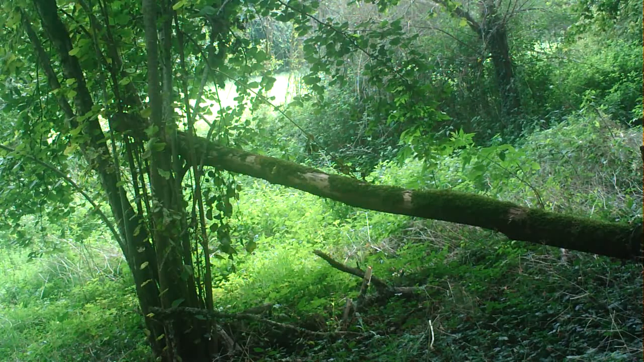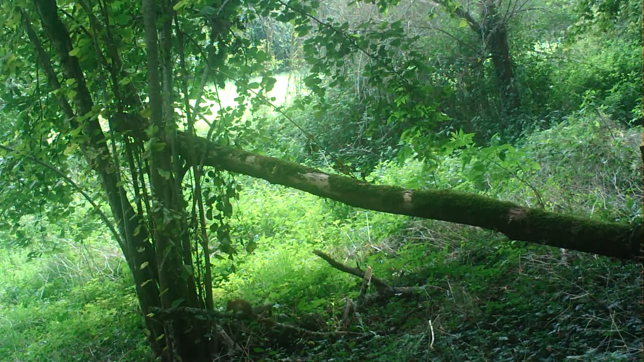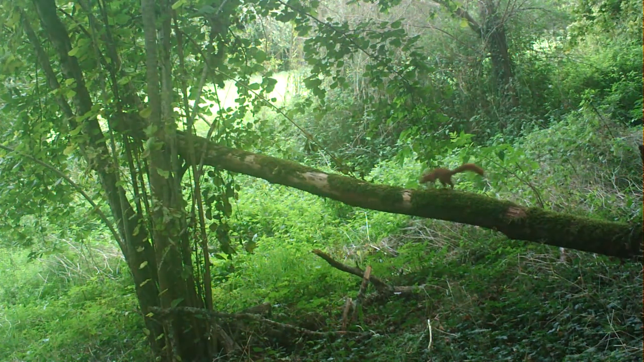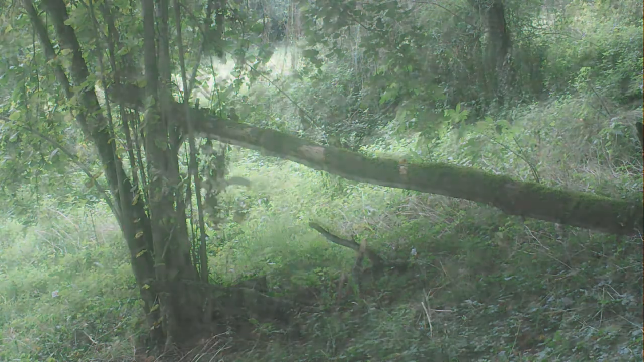A red squirrel filmed with a camera trap in a wood in southwest France. Easy to recognise. Note the erect ears, how the rear legs are longer than the front, and the way the tail is held above the body. Even at dawn, the diurnal squirrel is easy to identify.